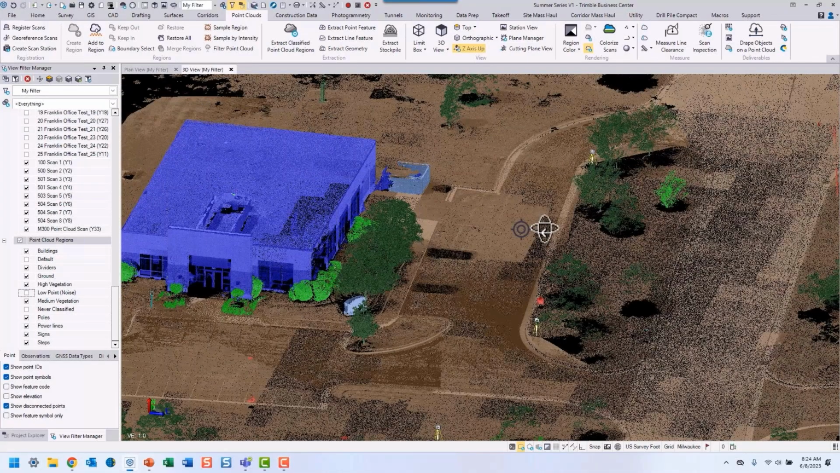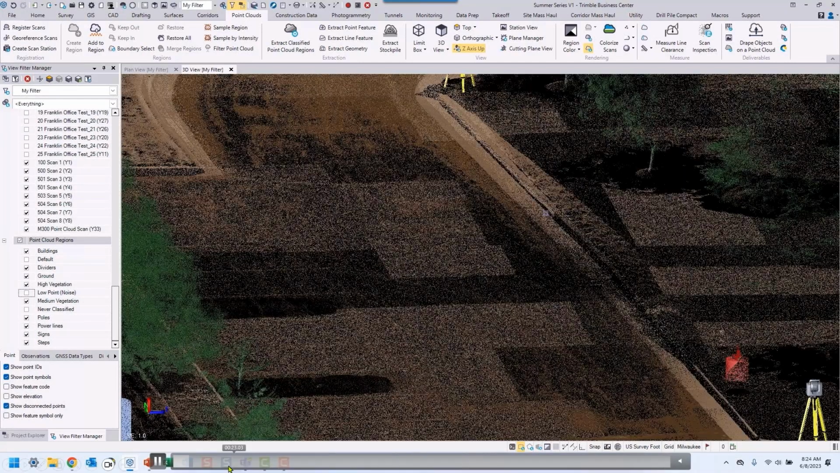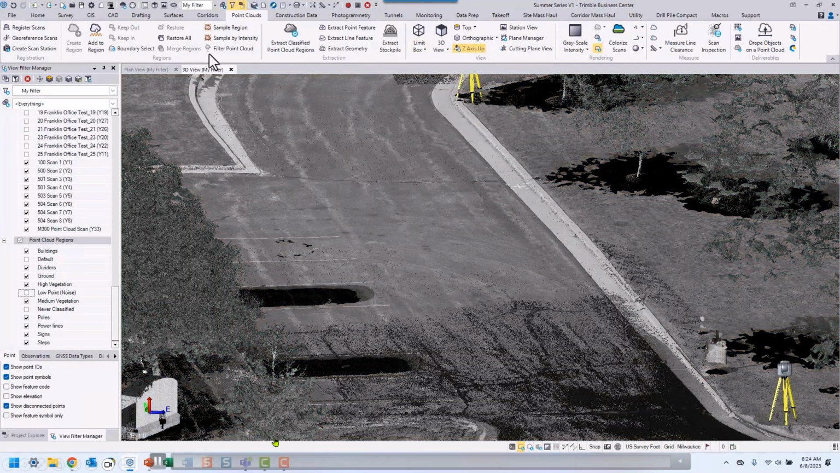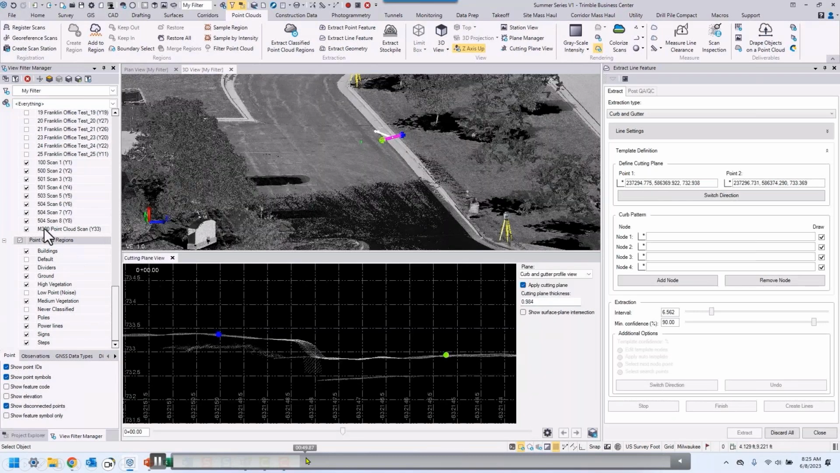One of the popular ones being the curb and gutter extraction. We'll hit the highlights of this tool right now. It's up in the point cloud ribbon under the extraction section there in the middle. We're going to speed through it a little bit in the interest of time.